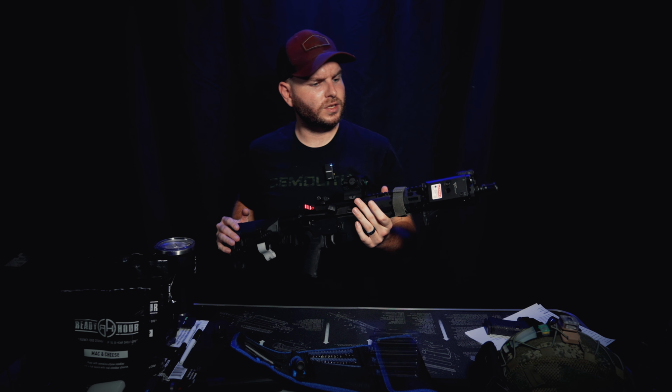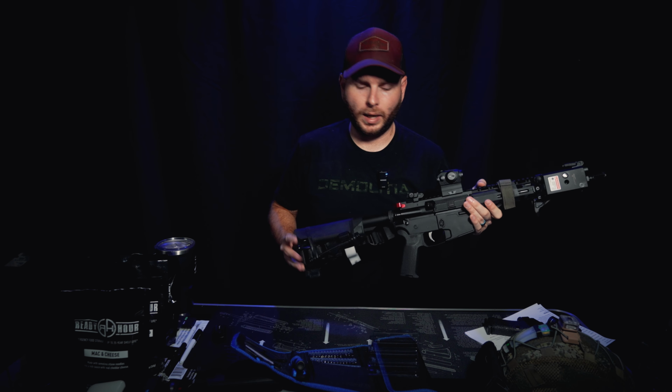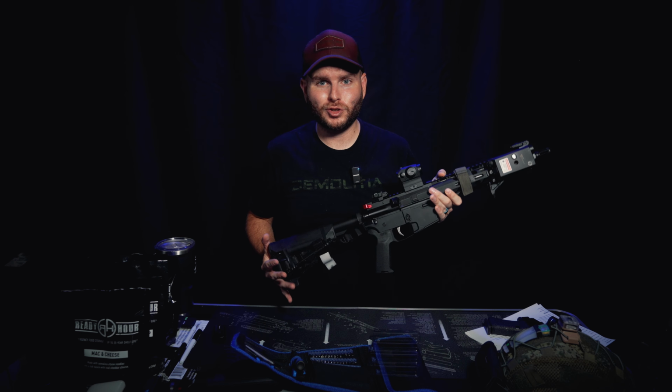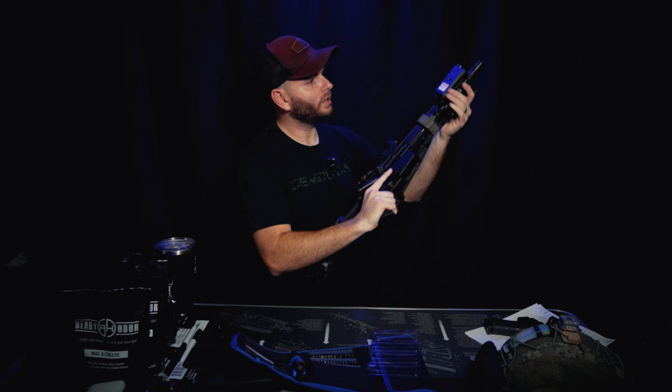So this is the unit mounted on my 300 Blackout, and for the astute of you out there, or the FUDs, this is legal. If you notice that maybe the barrel looks a little short, I've got papers for her. She's legal. Chill out. So this is it on my 300 Blackout. It's not bad. It's a little in the way of my grip, which is a C-clamp. So take that into consideration when you're mounting it.